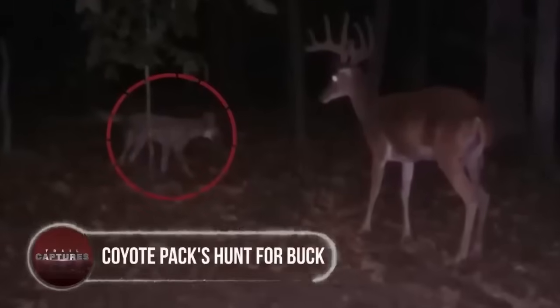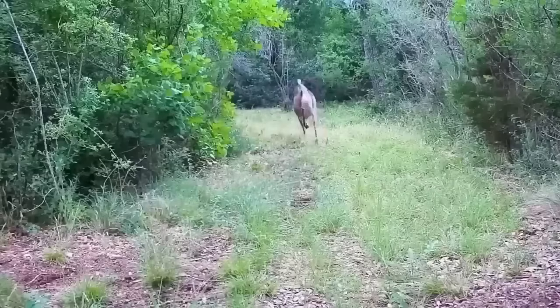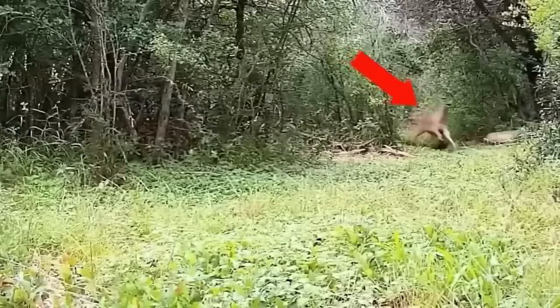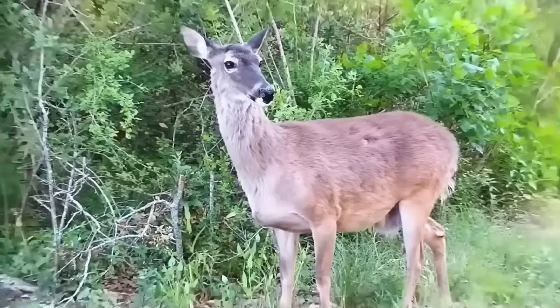Coyote packs hunt for buck. In the vast wilderness, a wounded buck became the target of 2 cunning coyotes. Starved and desperate for a meal, the coyotes stealthily stalked their prey, hoping for a moment of vulnerability.